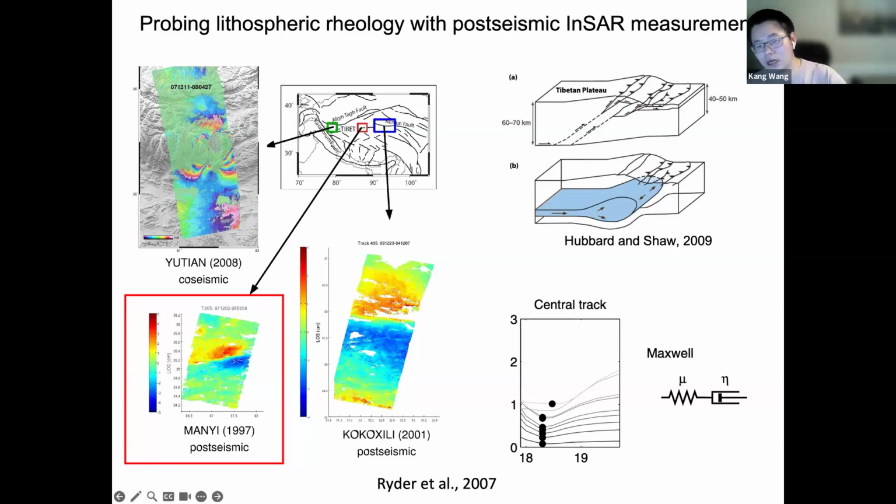Of course, you have to remove the deformation from other potential contributions like afterslip that we have seen before. But anyway, post-seismic deformation can be used to estimate the viscoelastic structure of the lithosphere surrounding the rupture.